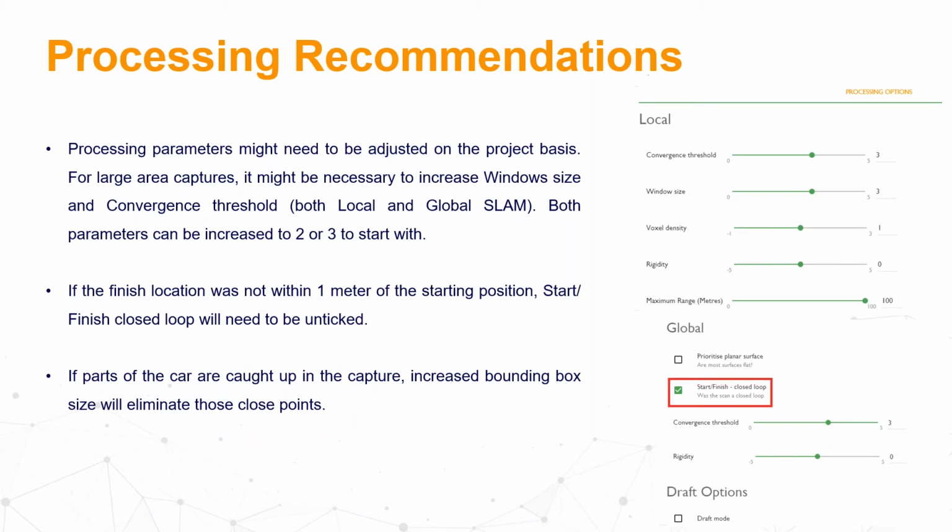We also recommend some processing parameters when you do your car survey, for example, to increase the convergence threshold or window size to 2 or 3. So as you know, our hub software has some default parameters which run usually your scan. But depending on the application, we recommend to change some parameters. So those are ones we would recommend to change for your car survey.